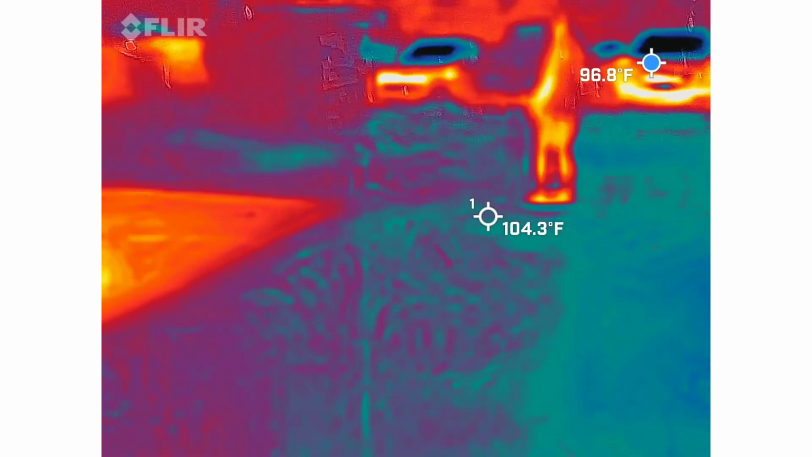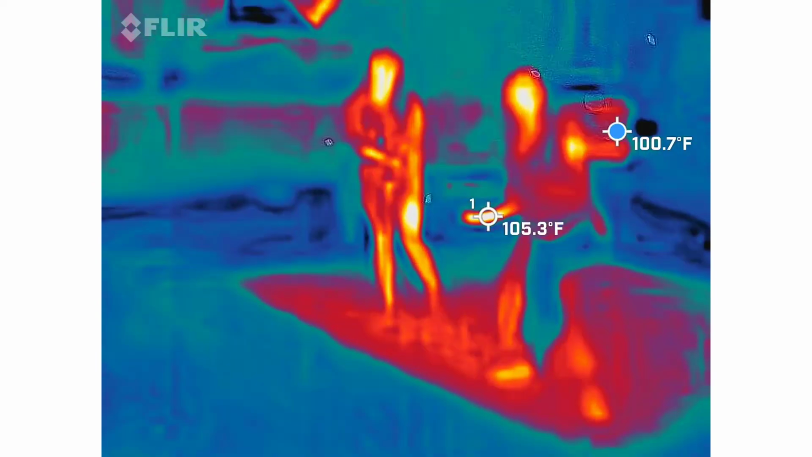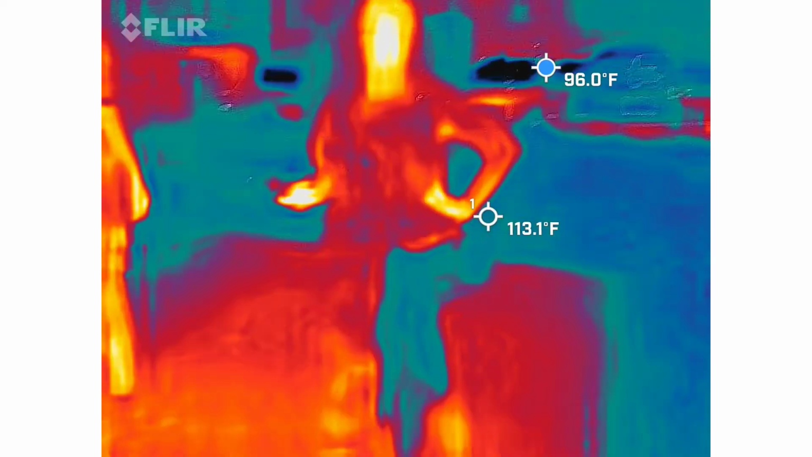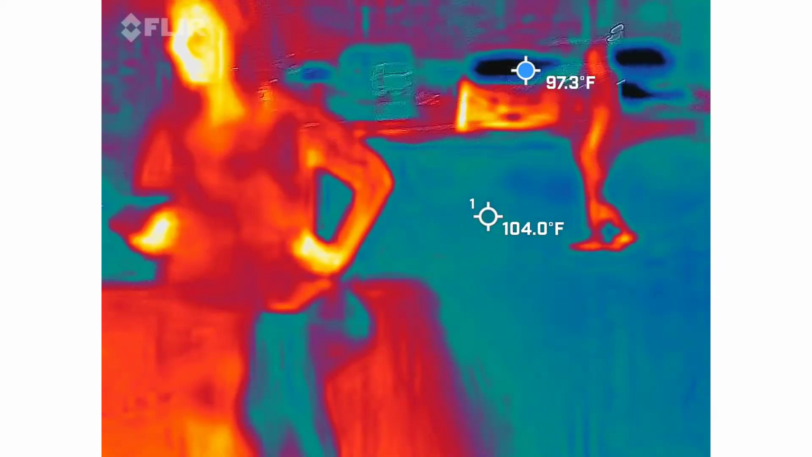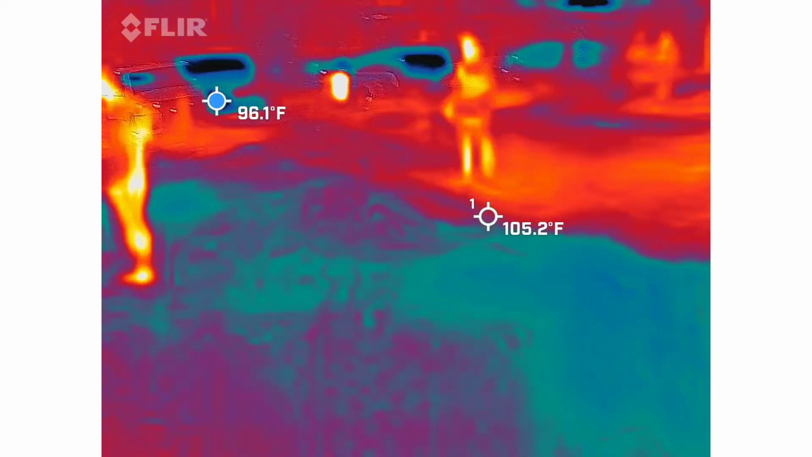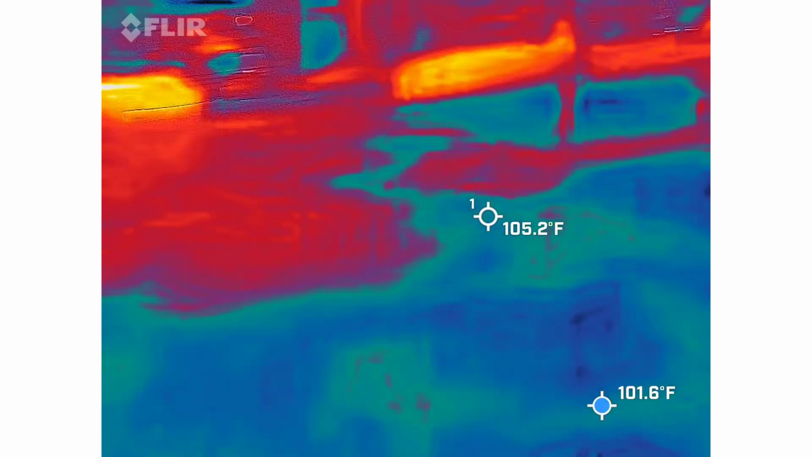Look at us. We're over here. I see it. Do you see red shadows bouncing up and down? I see hip hop dancing over there. Okay, this is stupid. This is stupid.